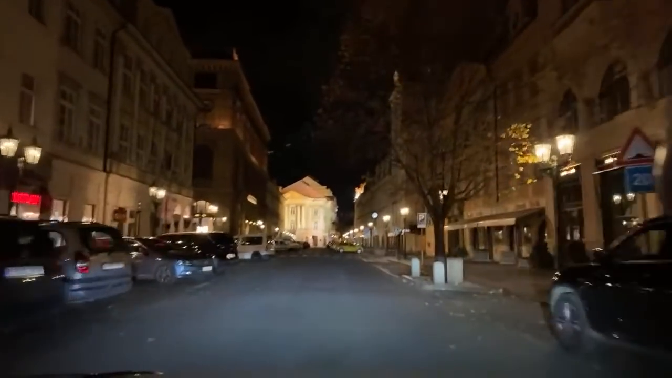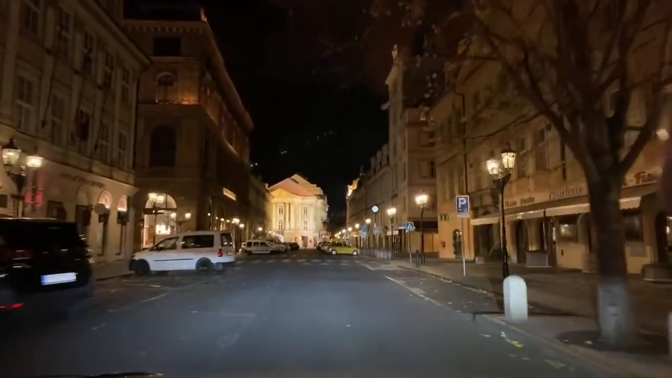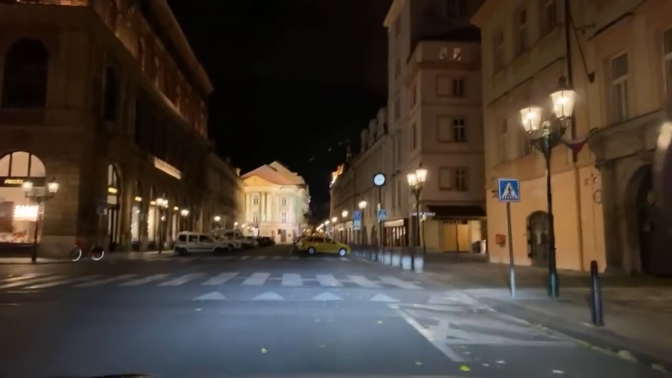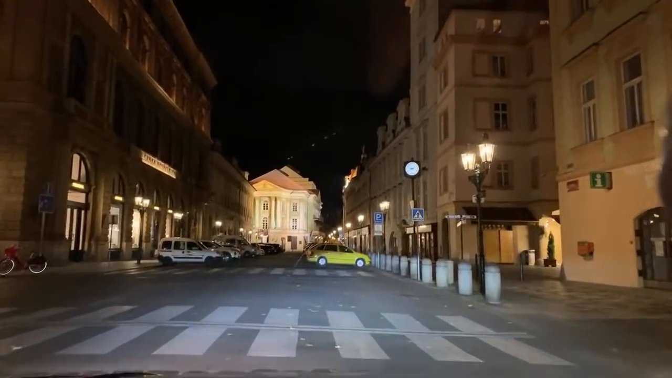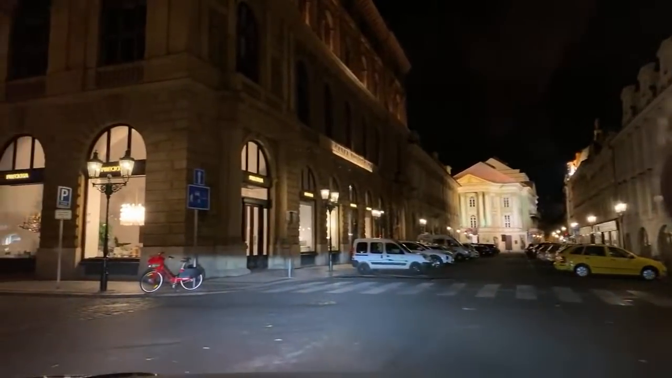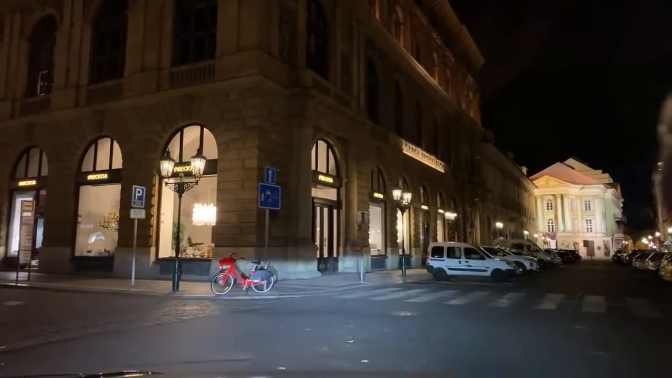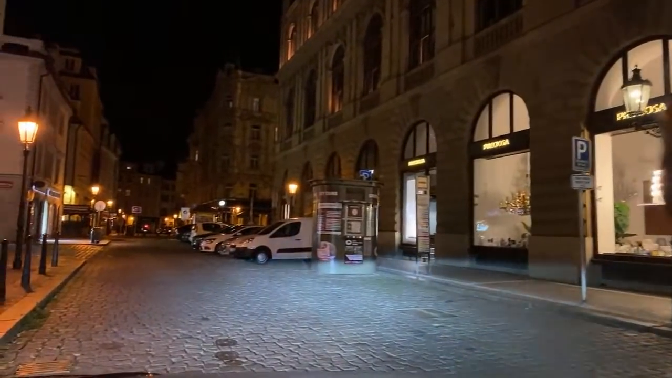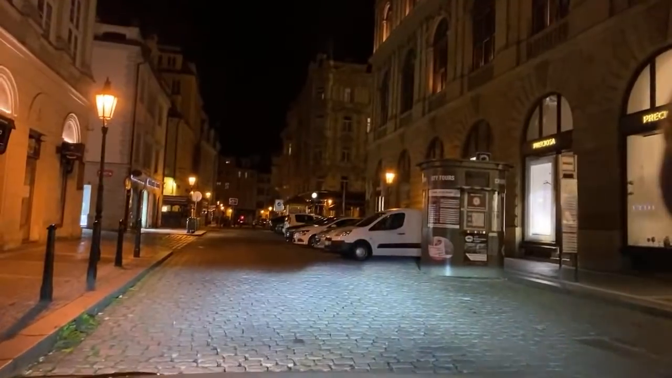Estate Theater in front of me, beautiful building. Also a place where the movie Mozart was filmed. Amadeus, I'm sorry. Wolfgang Amadeus Mozart. And you can see this place, under normal circumstances, this is a connection between Old Town Square and Wenceslav Square. This is a place that normally would be packed with people.